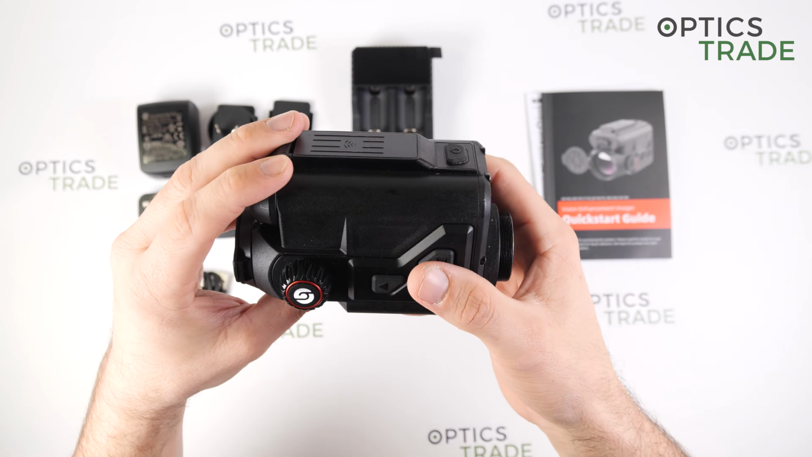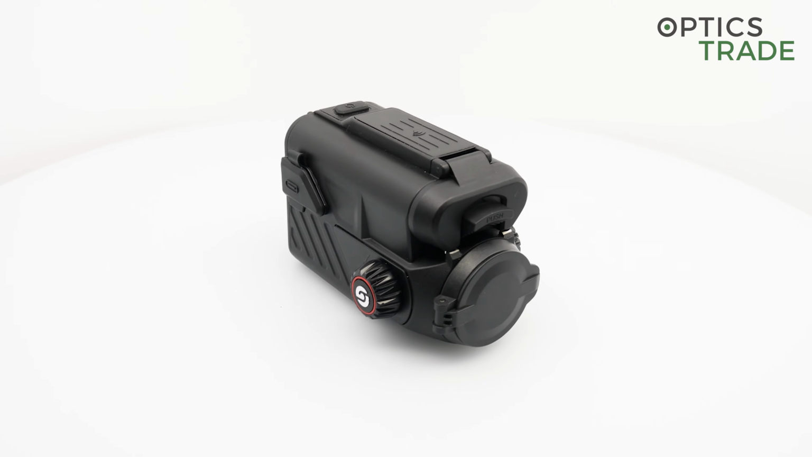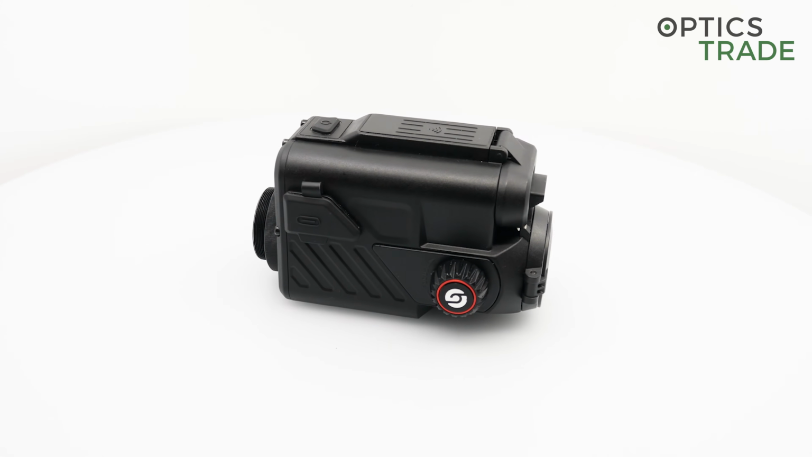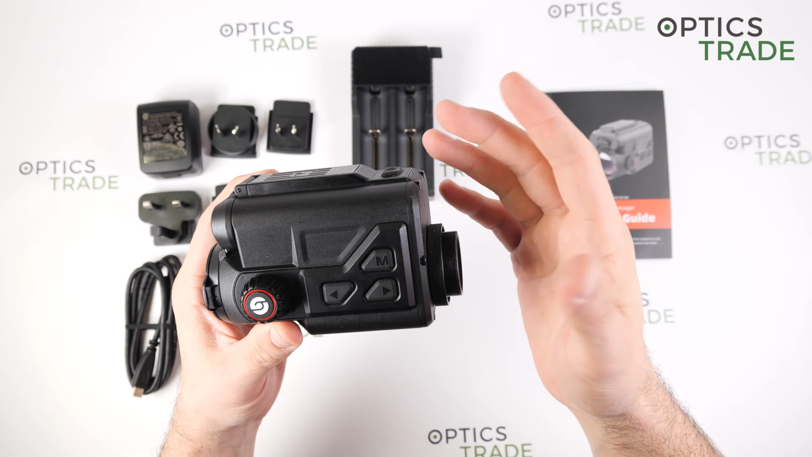It is rated up to 1000 G of recoil, so it can withstand all the common hunting calibers, but also most popular magnums. So everything with a similar recoil to the 375 Holland & Holland or less is not a problem for the device.